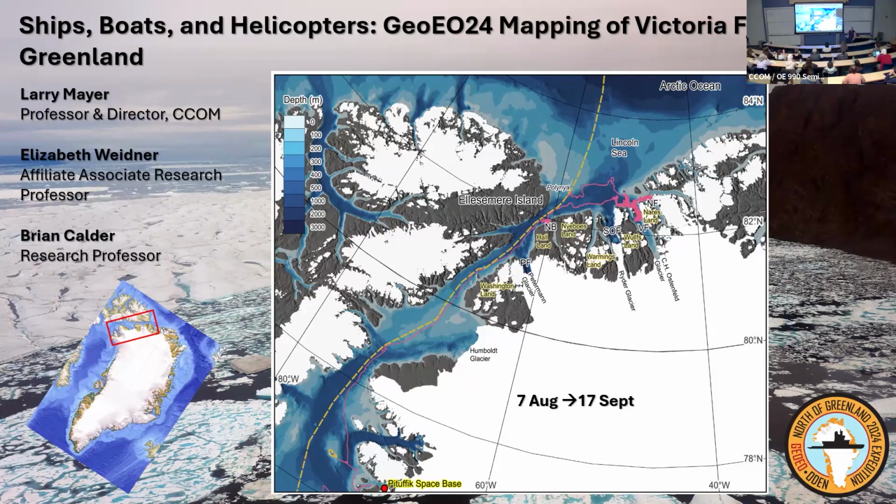Now, I should say that until 2019, no ship had ever gone further north into the Lincoln Sea than about that yellow line. And then in 2019, we were on the Oden, and I'll talk about that cruise to a place called Ryder Glacier, Petermann Fjord. In 2019, Petermann Fjord here, we made it that far. And this year, we tried to make it to the next fjord, and I'll explain why in a minute.